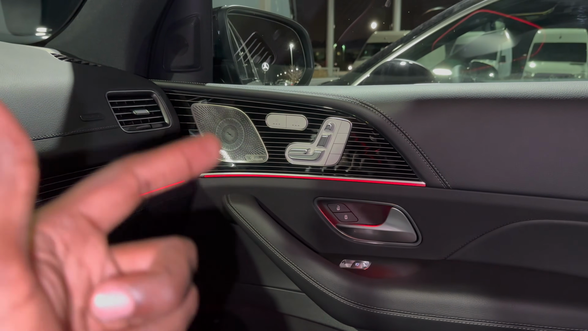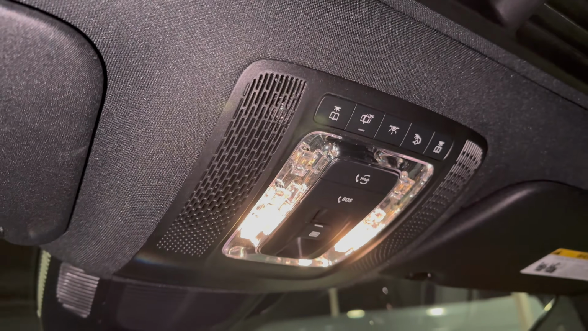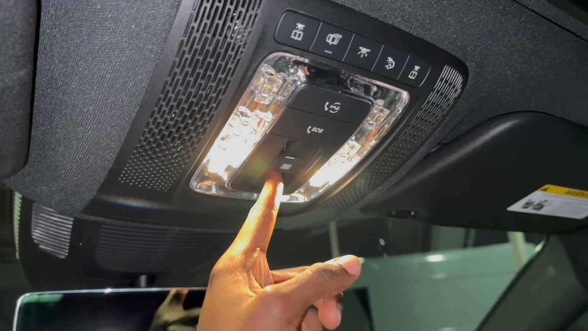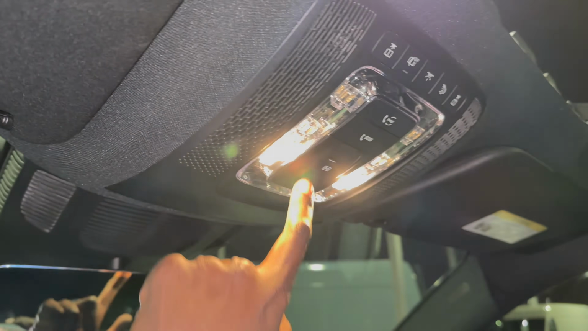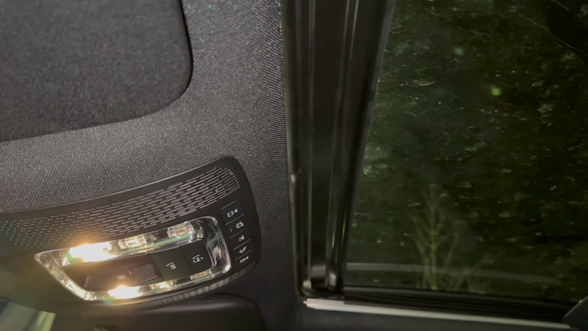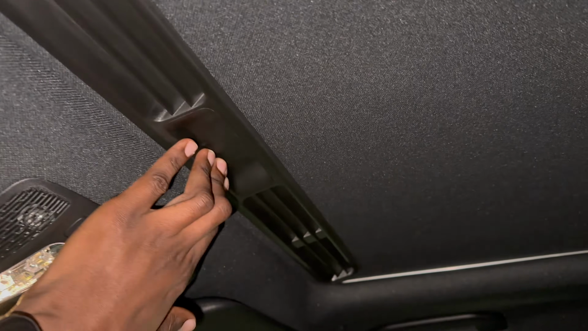We have airbag systems. The passenger's perspective, we have memory seating as well, heated as well as cooled seats right here. Overall, so nice. And there is an accessory system up here, reading lights, SOS, and sunroof in this car. Let's see. Doesn't have panorama. I'm just gonna close it. And then you have to pull this. It's not really automatic.